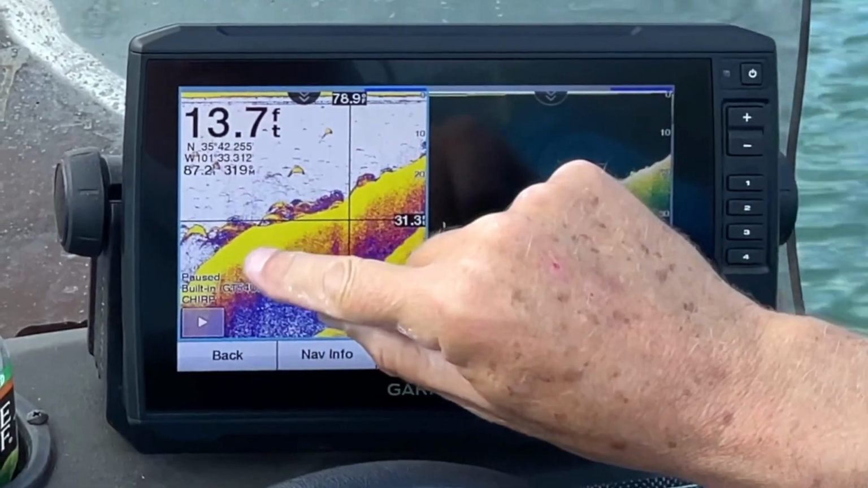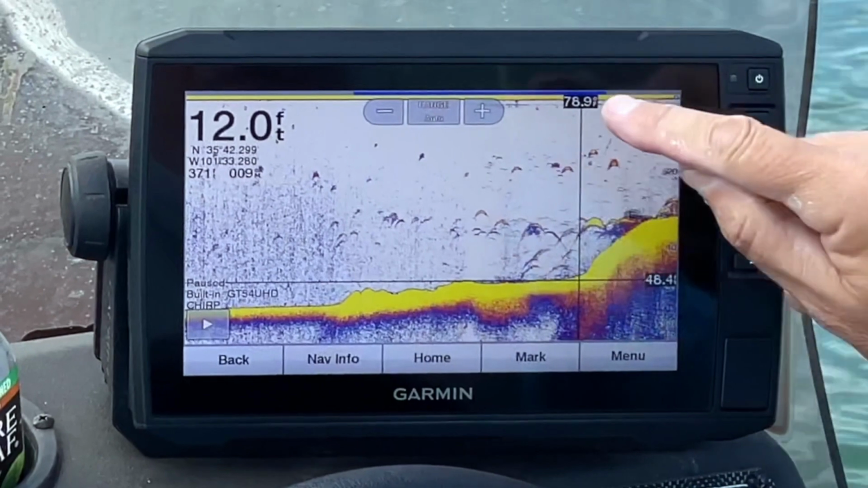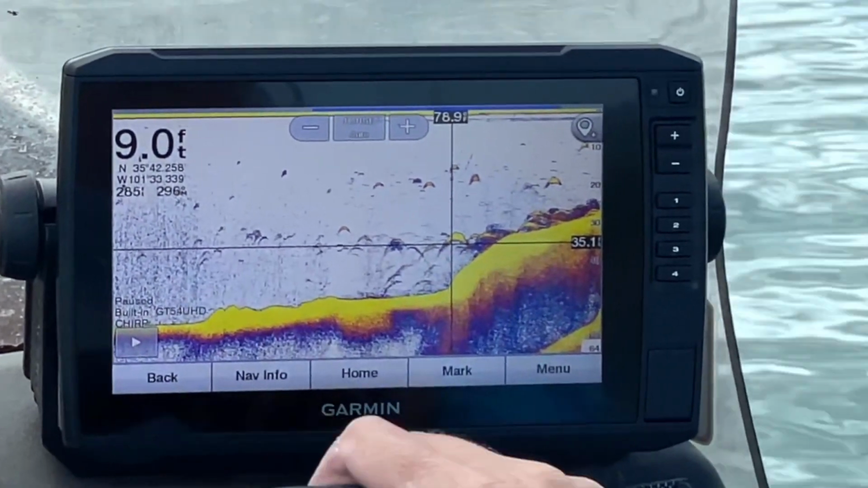So I'm going to go ahead and hit pause, and then I'm going to move my crosshairs to the point that I want to mark, and then I'm going to hit the teardrop, and that'll mark my waypoint.